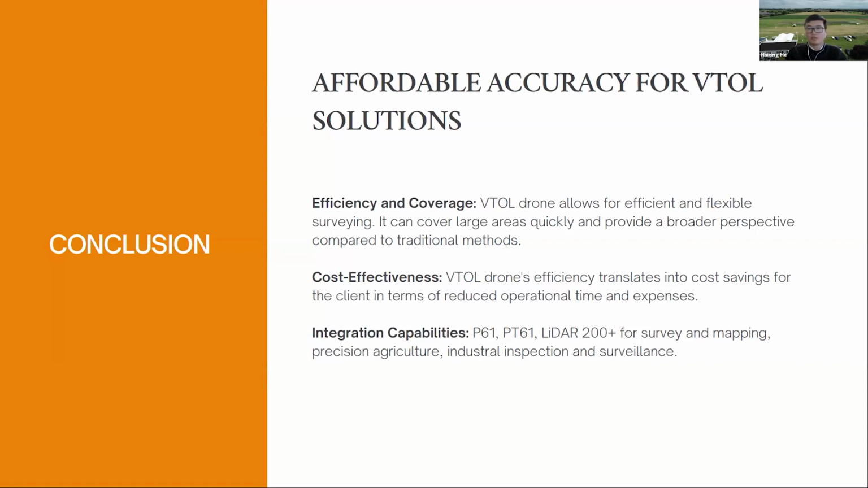Most important, we can integrate nearly all the sensors of TOPODRONE on our drone, like the P61 for photogrammetry, survey and mapping. The PT61 can be used for industrial inspection and surveillance. The P61 with multispectral lenses can be used for precision agriculture.